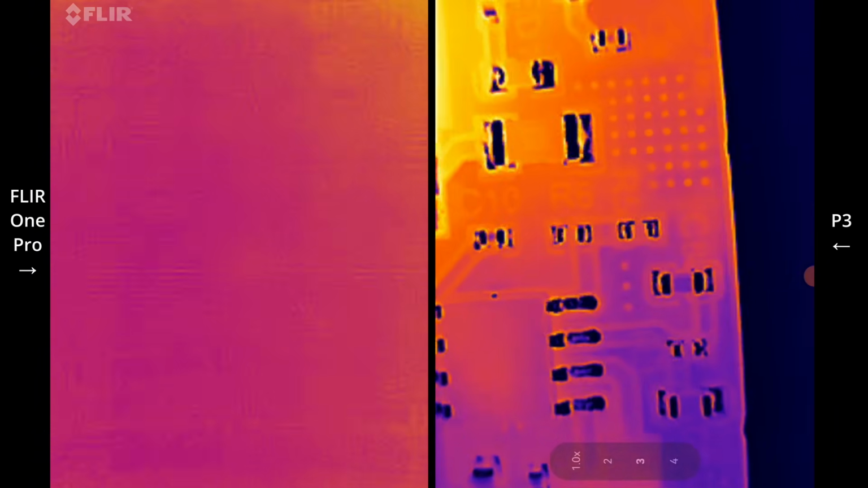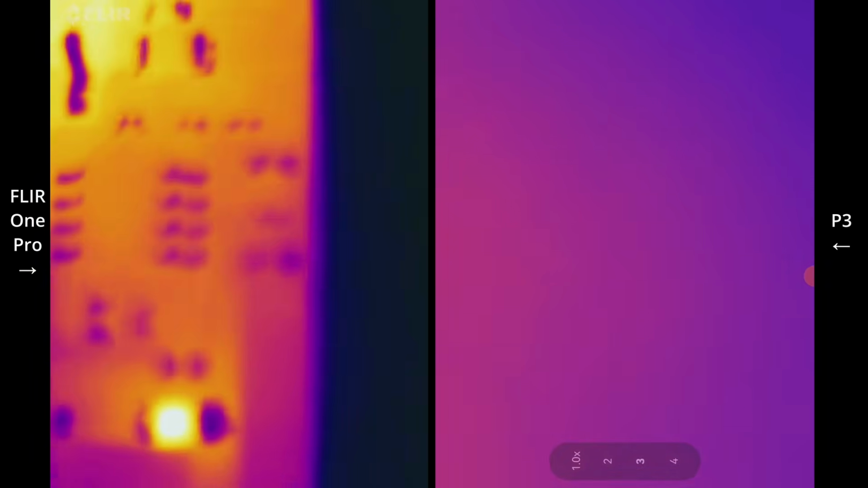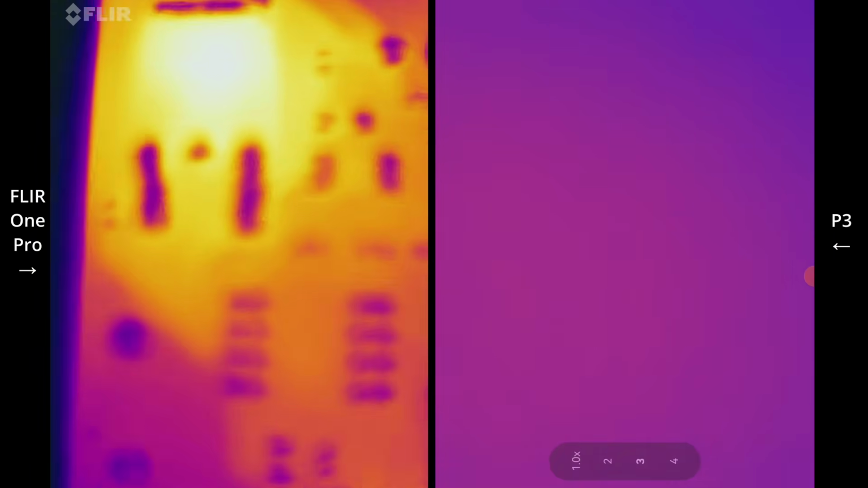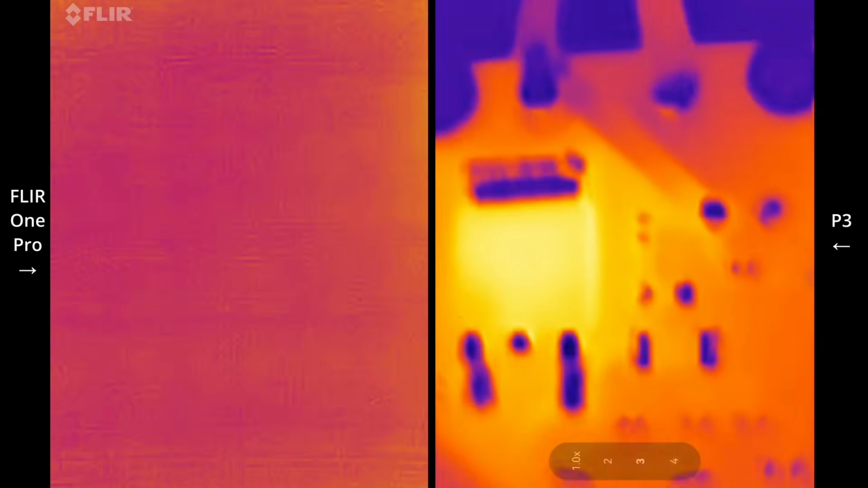If you need to work small, let's go back again to the FLIR ONE Pro. Okay. And you can see also it's a little laggy at 8.7 Hertz. You can still identify larger components, but the smaller ones, they'll just become quite blurry. Maybe about this distance they look a bit better. But yeah, look at that. It's like night and day. There's no comparison really.